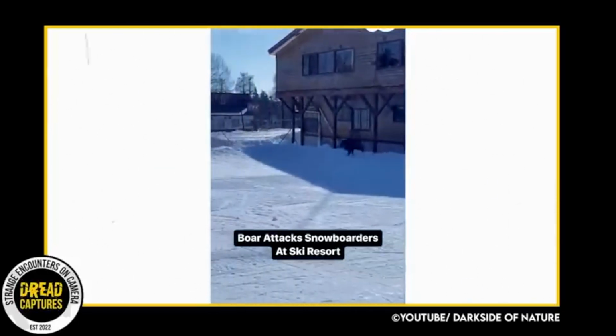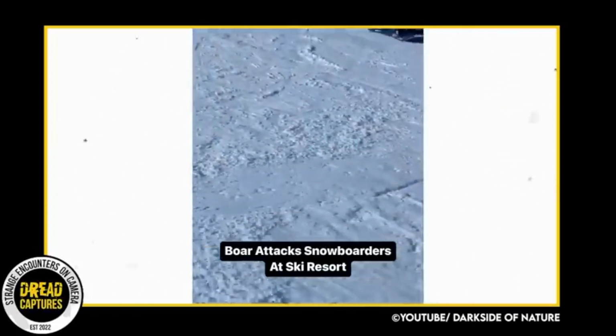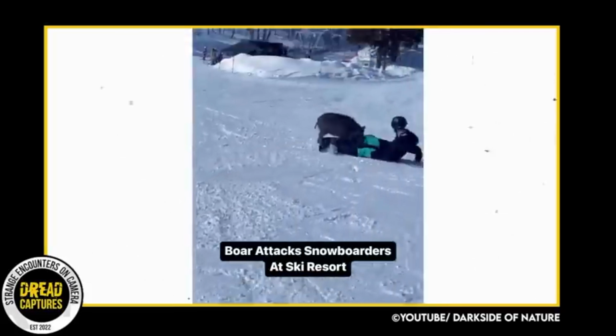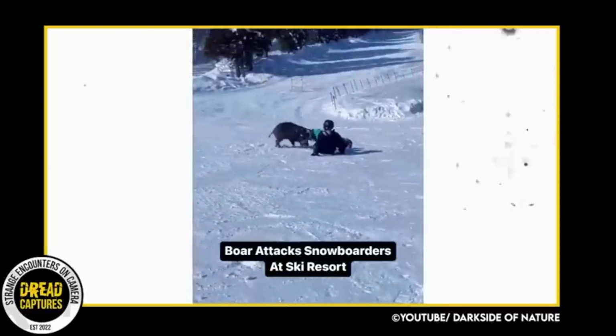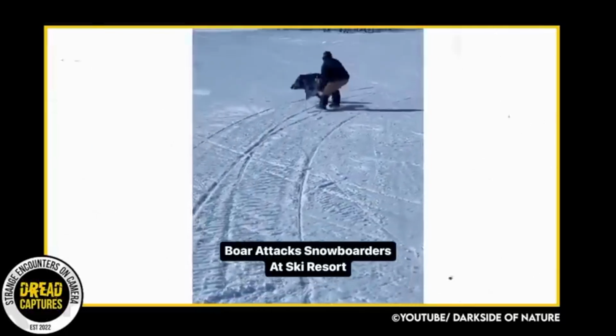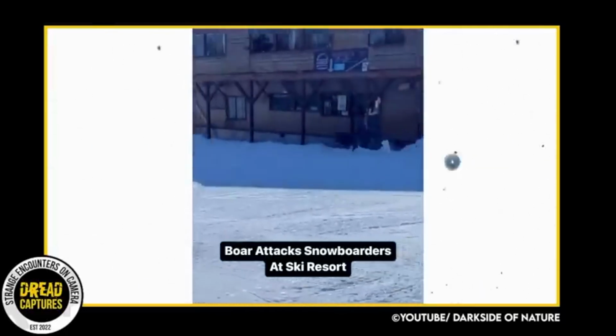eventually ran off. The Japanese ski resort actually posted the video. At first, they didn't believe the snowboarder when he told them a wild boar had charged at him, breaking one of his bindings. But after seeing the video, they were blown away and delighted to replace the man's board.